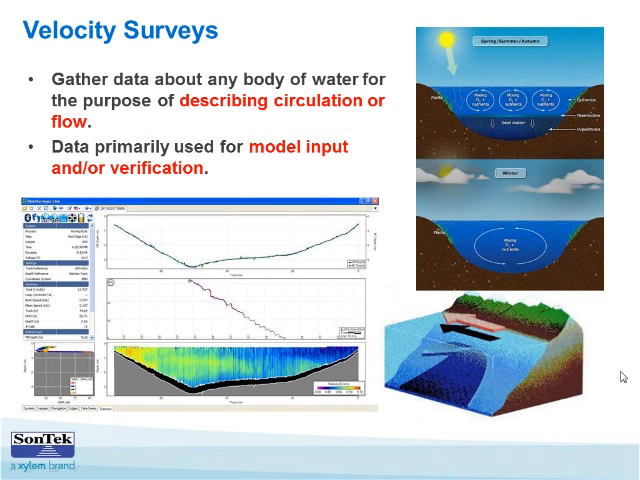Another distinction about what kind of goal you might have with the HydroSurveyor is a velocity survey. And what I wanted to point out here is that velocity surveys are different from discharge surveys, even though they're related. So again, the RiverSurveyor firmware and software definitely measures velocity in a profiler, and that's what any acoustic Doppler profiler does, fundamentally.